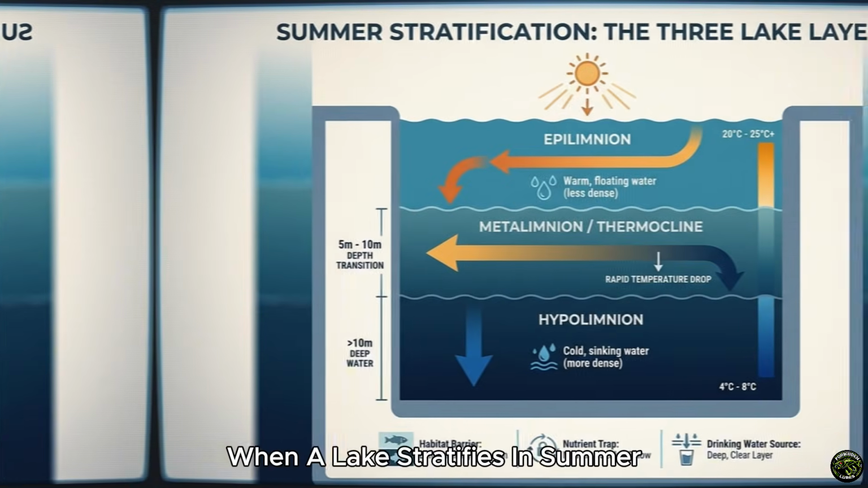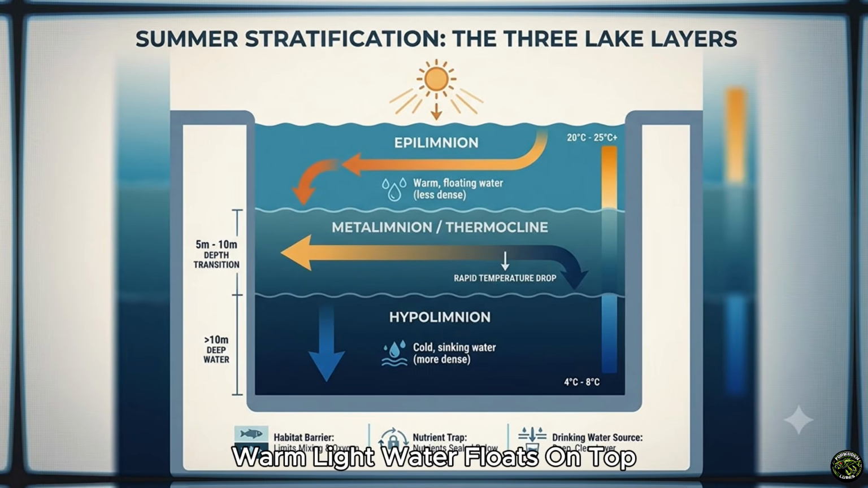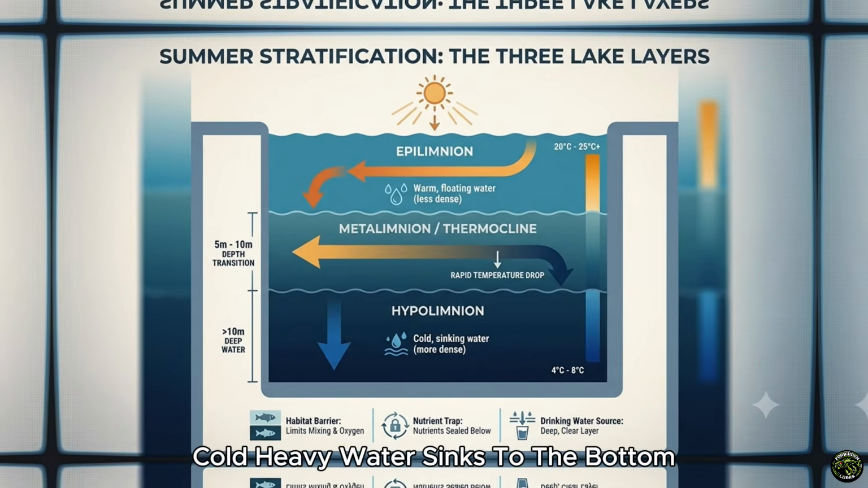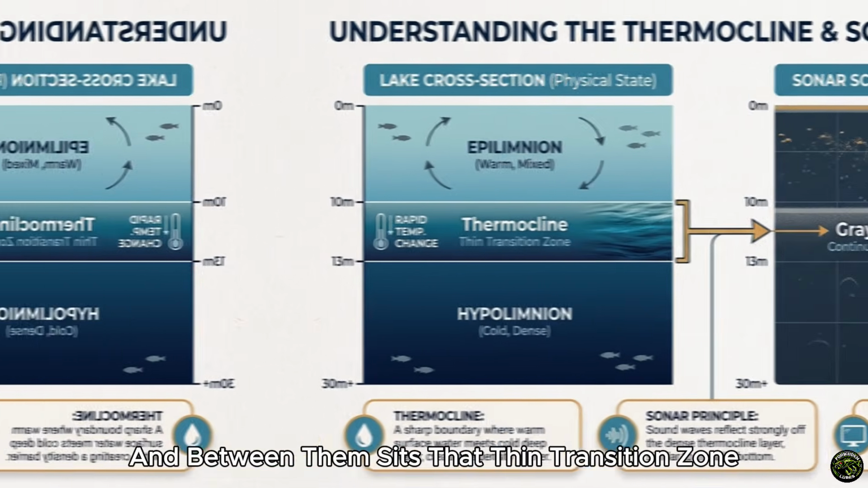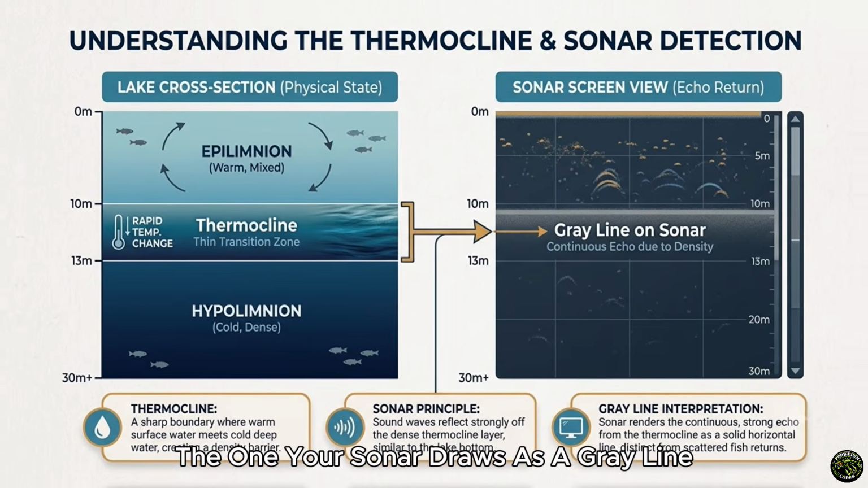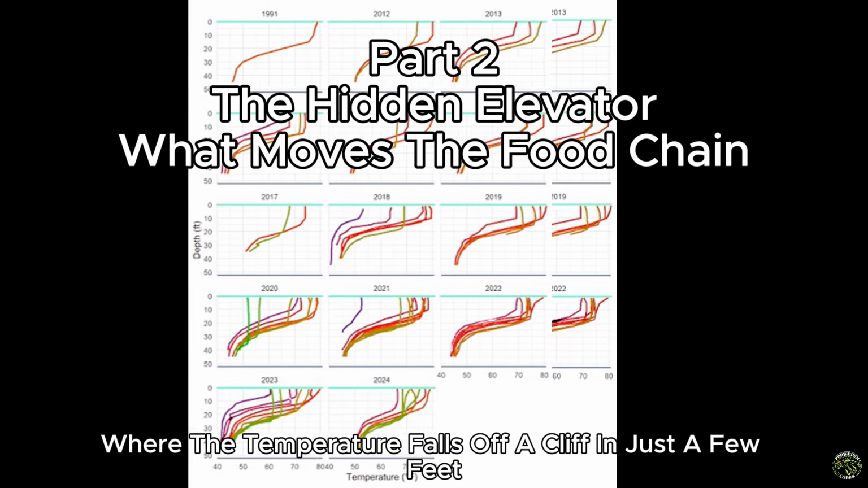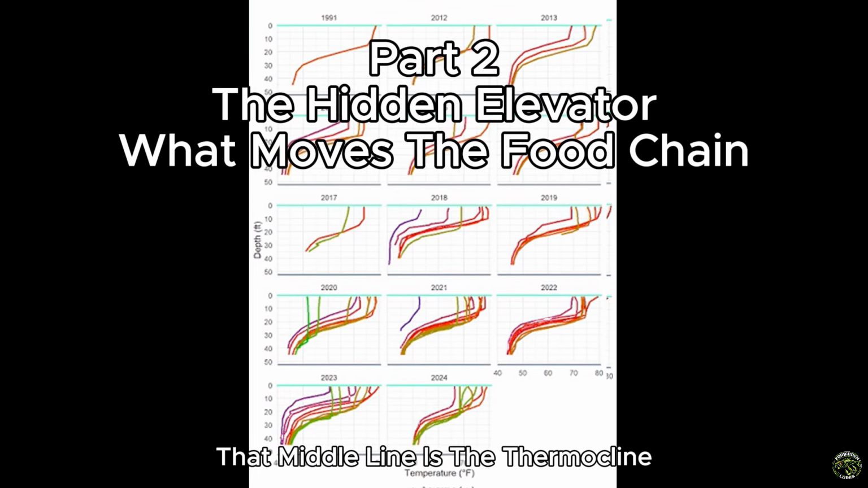So let's kill the first misunderstanding fast, because it's the one that wastes the most time. When a lake stratifies in summer, it stacks into 3 layers. Warm, light water floats on top. Cold, heavy water sinks to the bottom. And between them sits that thin transition zone, the one your sonar draws as a gray line, where the temperature falls off a cliff in just a few feet. That middle line is the Thermocline.